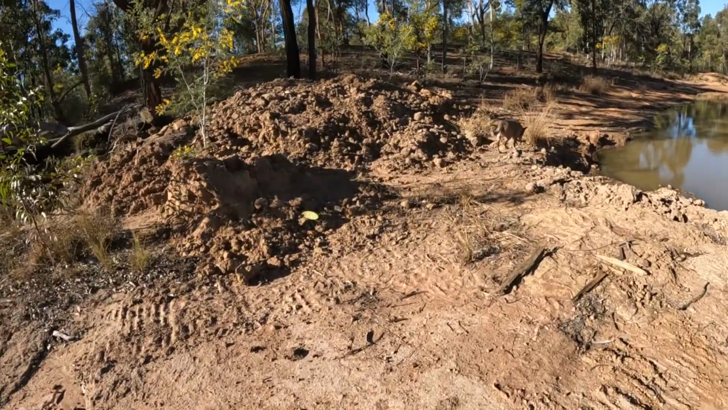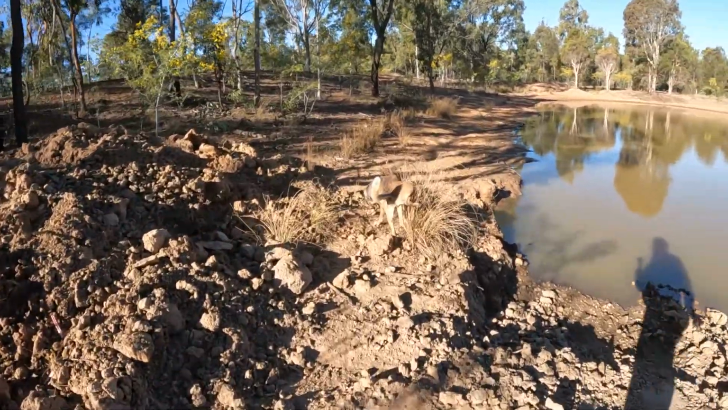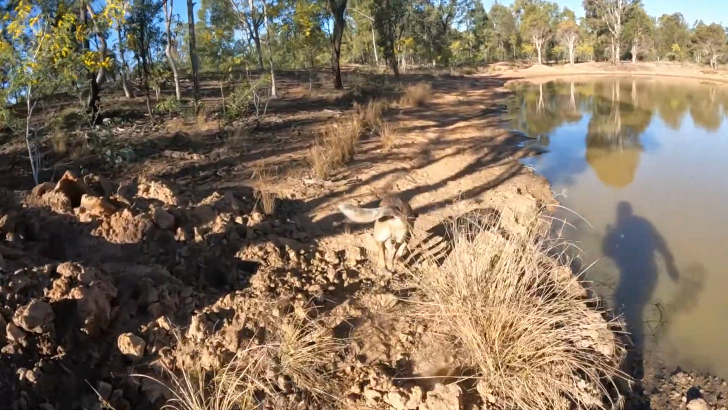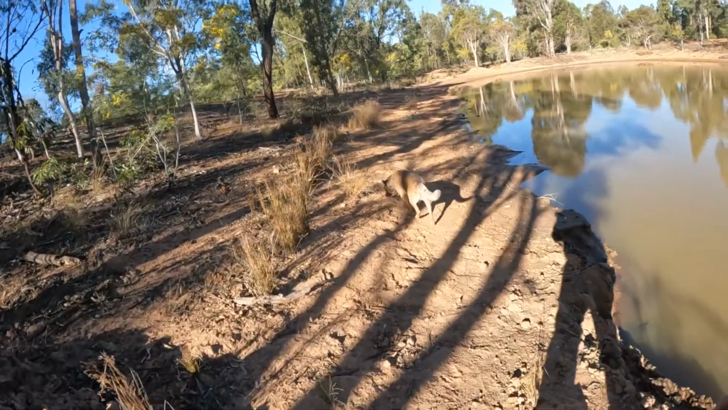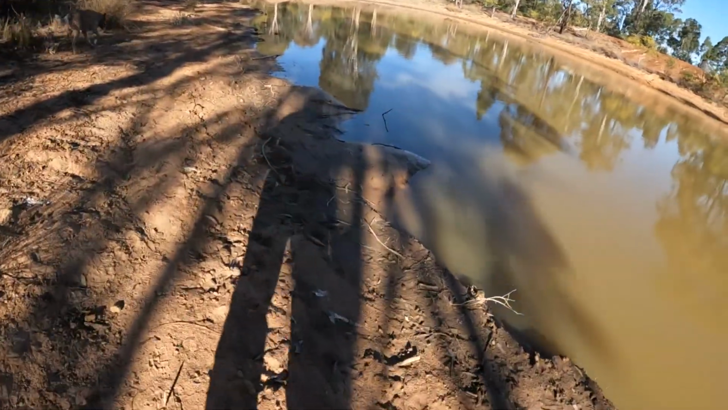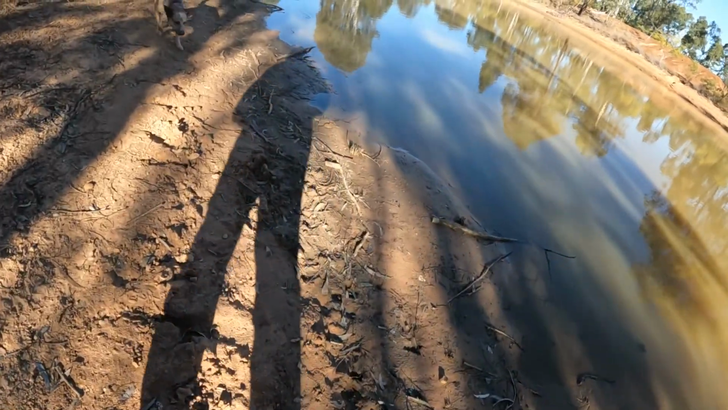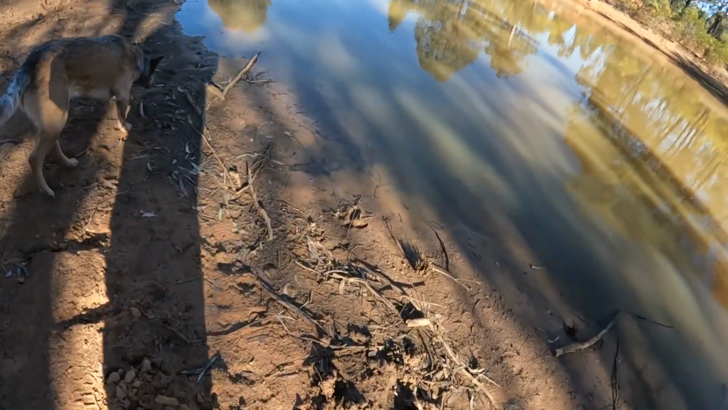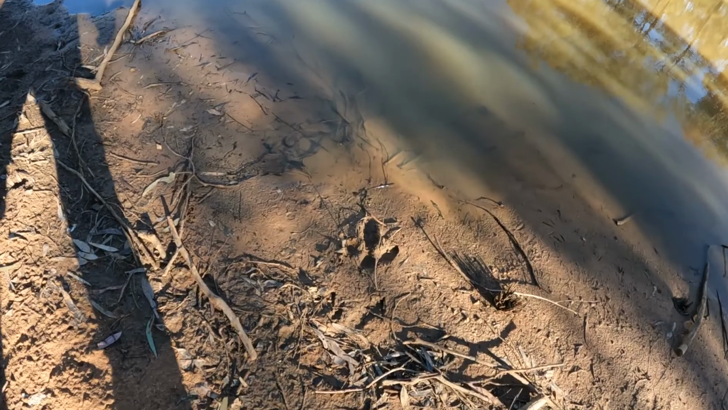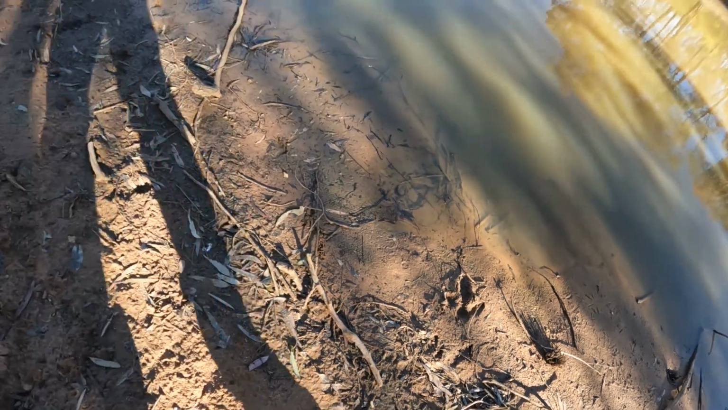Let's walk over here. See if the piggies have been here for a start. Oh, you know, you'll run out of pee before we get to number 3 and 4. We always do. So what do we got down here? Not much. Not a great deal. Emu. That's an emu there. The one big one in the middle, 2 side ones.